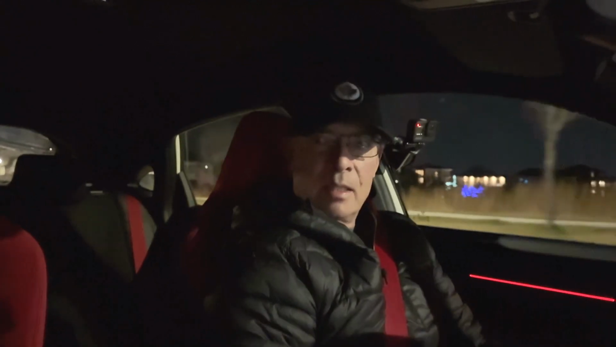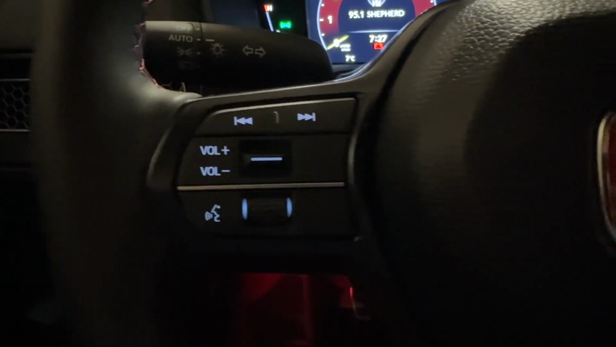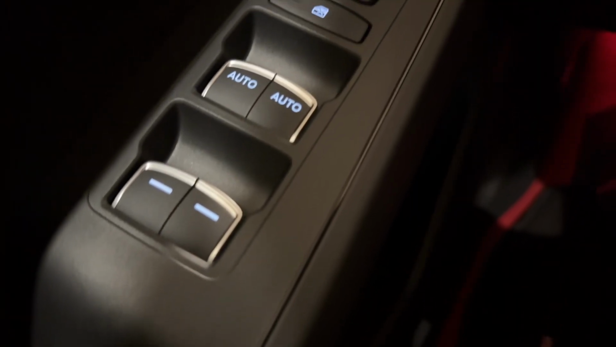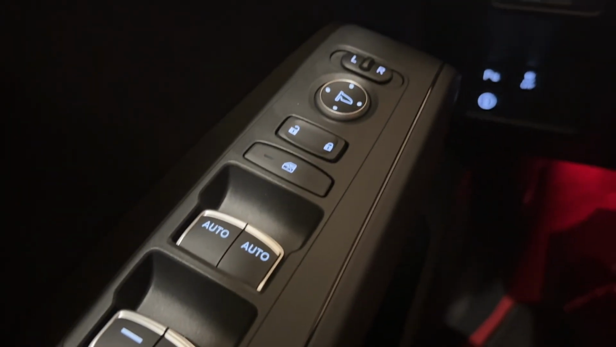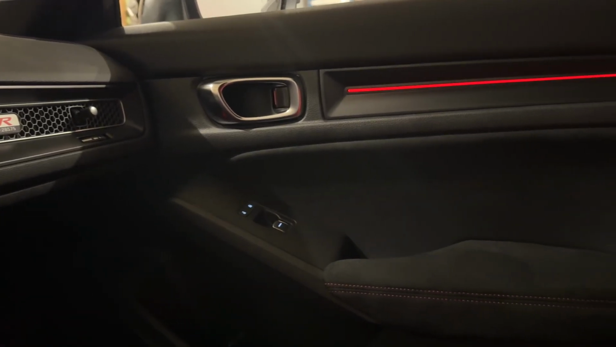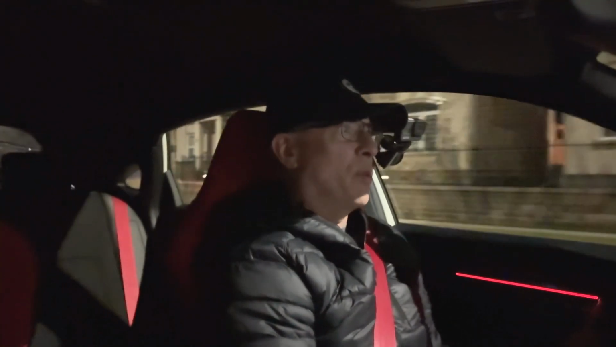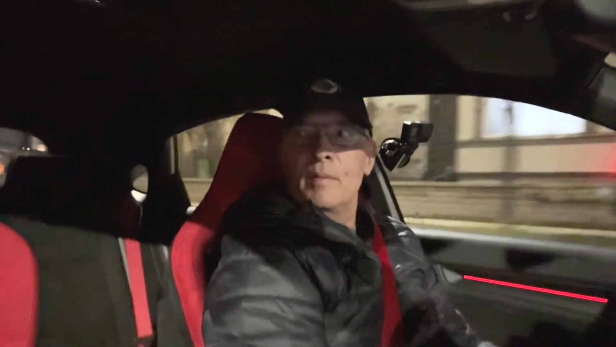Everything's lit very nicely. All the buttons on the steering wheel are lit. All the buttons on the door panel are lit. Like that quite a bit. I do like this little red pinstripe in the door. That's, I'm pretty sure, just a Type R exclusive. I like that a lot.